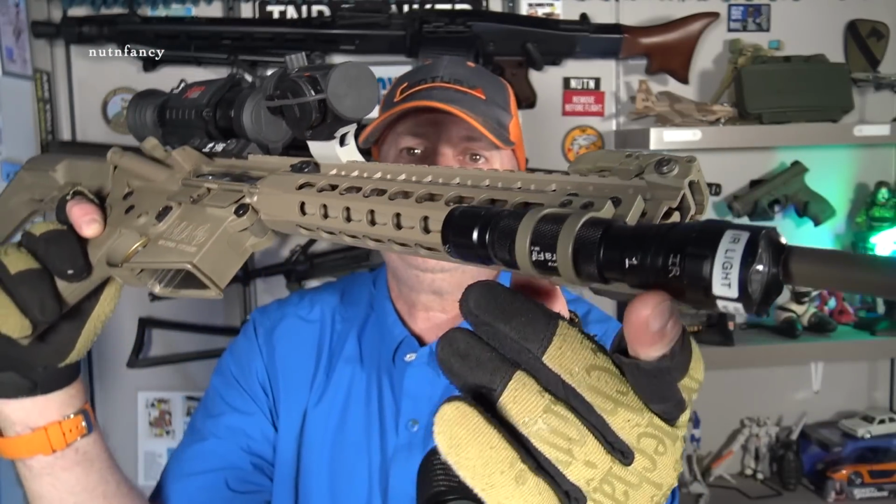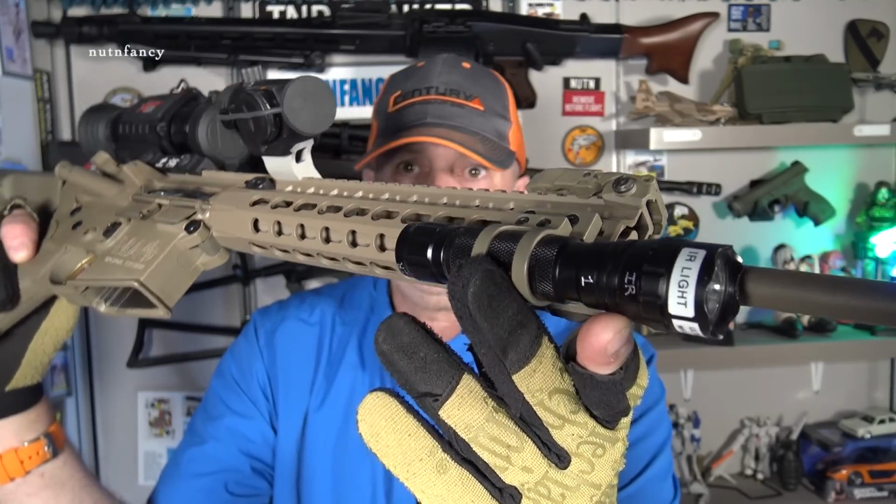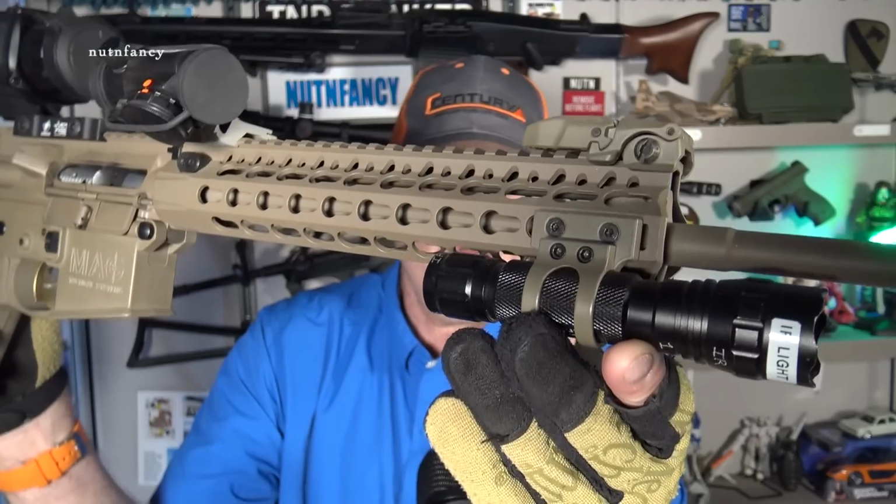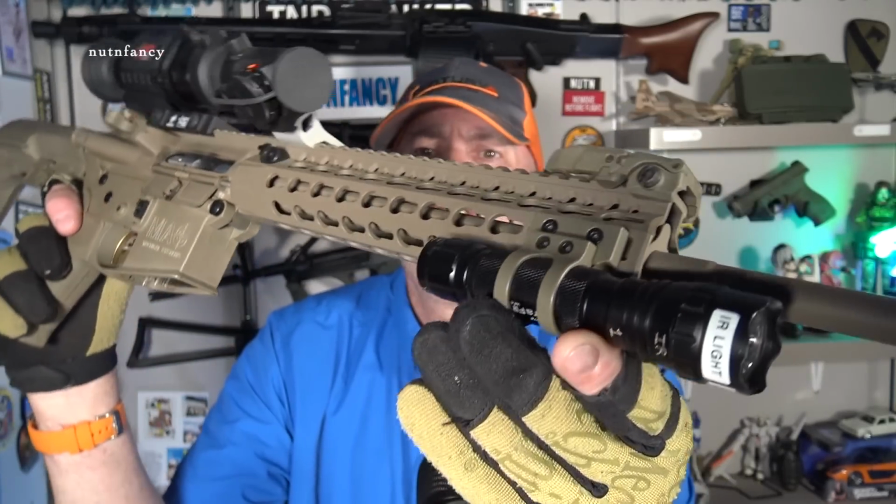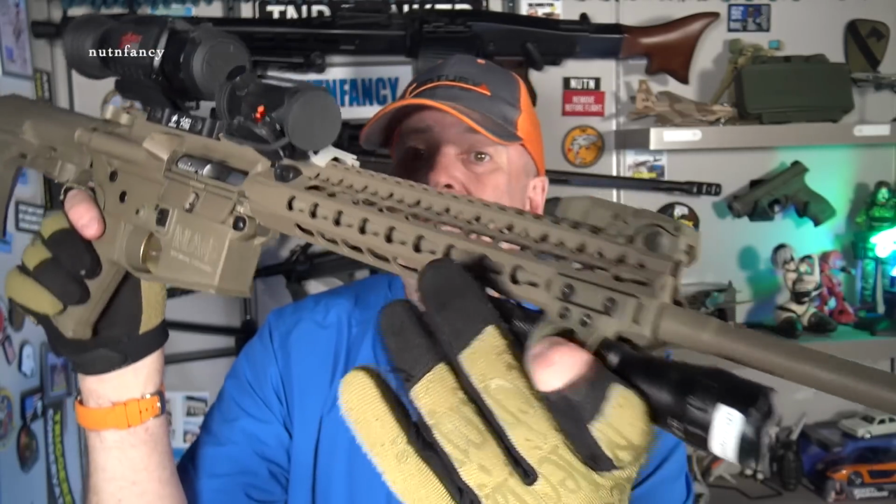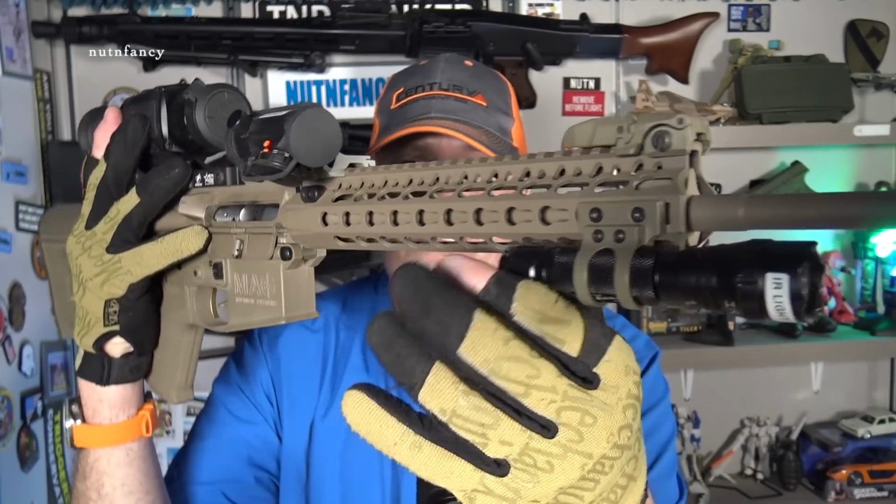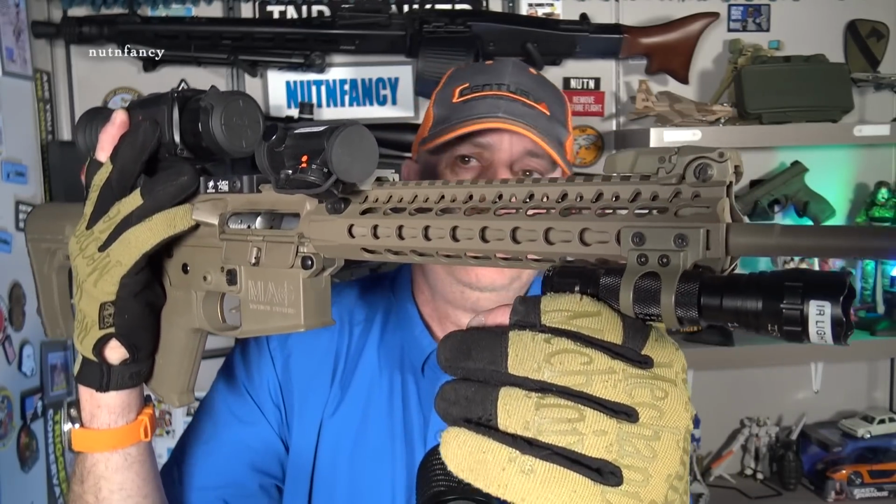Now disregard this. This is actually I think an 850 nanometer 3-watt infrared illuminator. Ultra Fire is the name of it. It's not super high quality, but it downright works. I'll put a link to that. And it's not needed with this unit. It's just on from the previous test. So this has been a night vision test bed. I'll just tell you that.